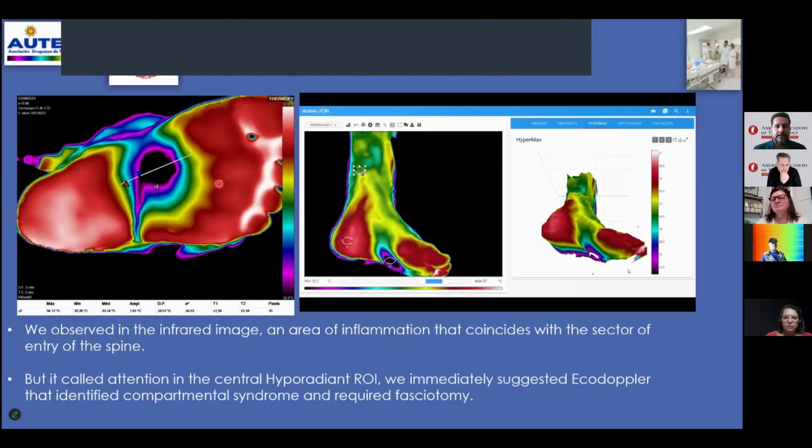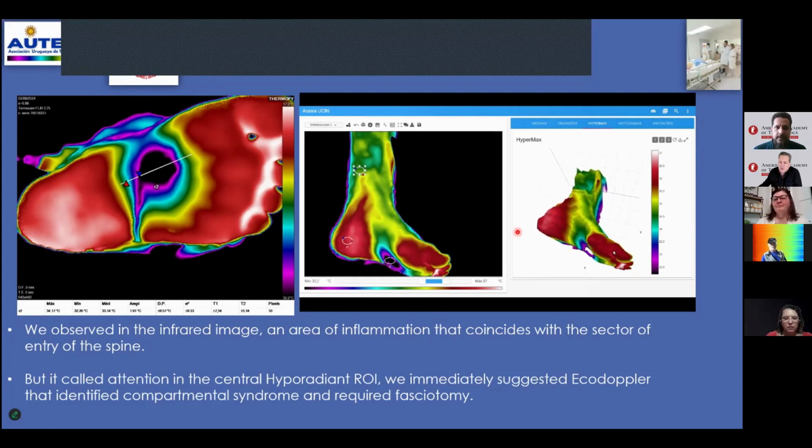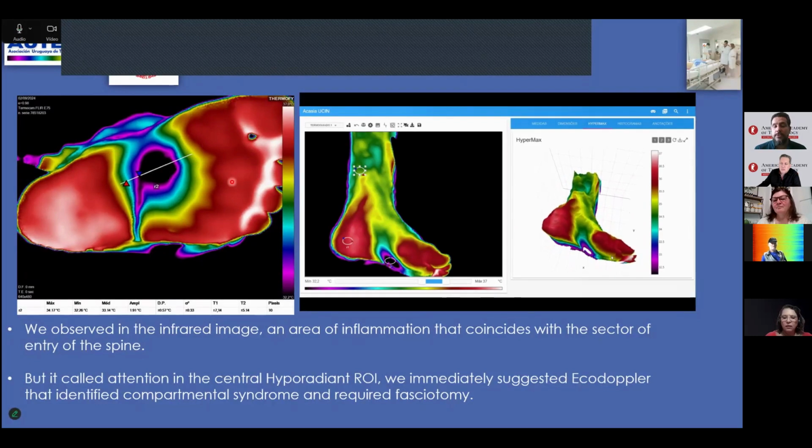This other point, this area, we study the wound, yes, from only one profile ROI, and here we see a 3D image from observed all regions, and here this is a very cold area. Inside the room, this is hemorrhagic blood and compartmental syndrome very strongest. We need a very different area for fasciotomy, and this patient in evolution outcome is good.